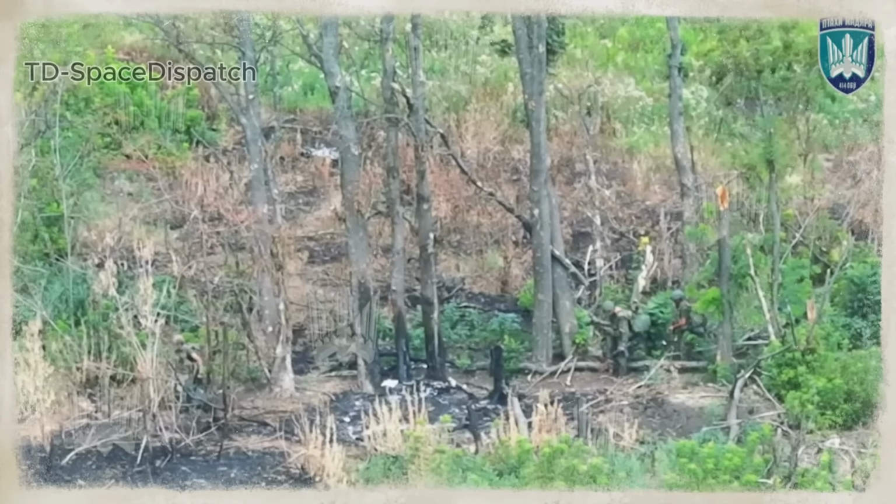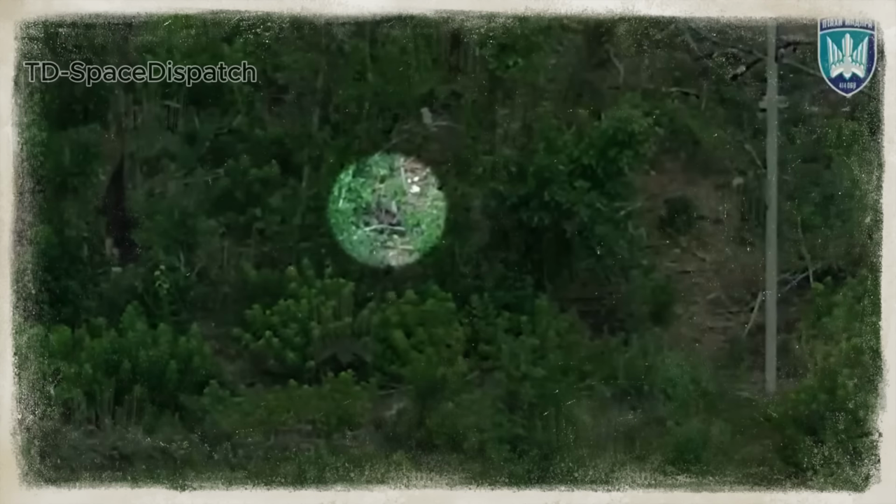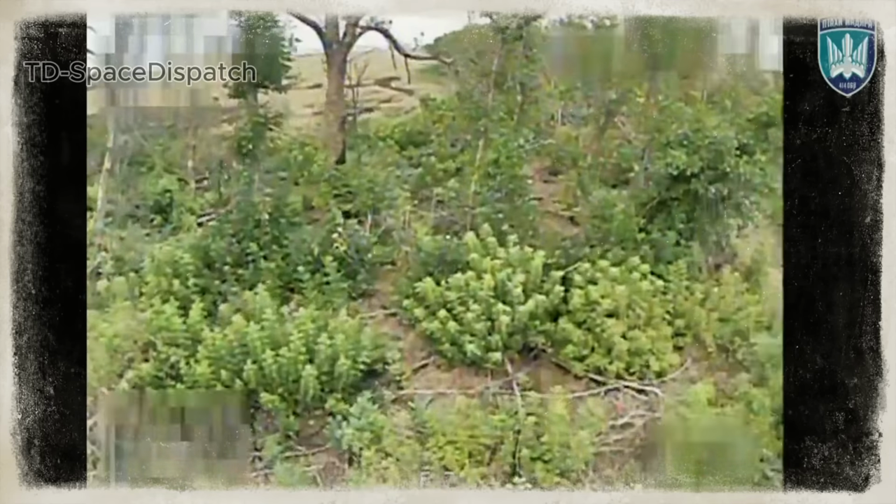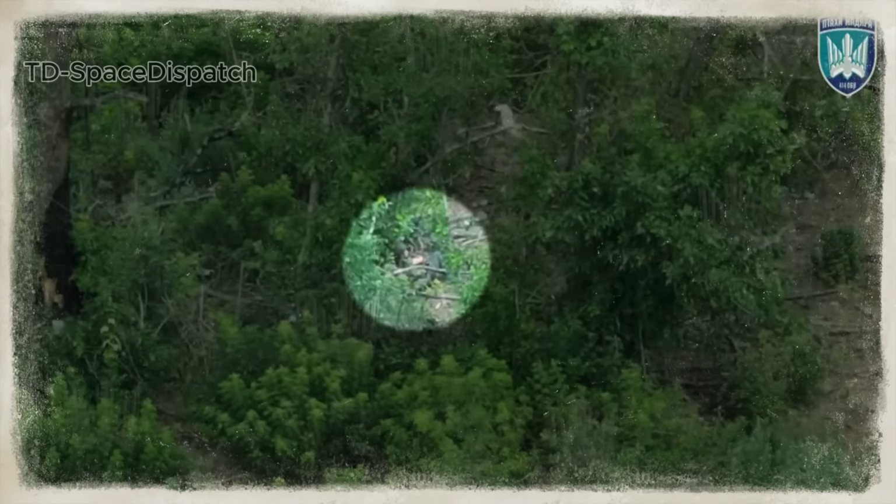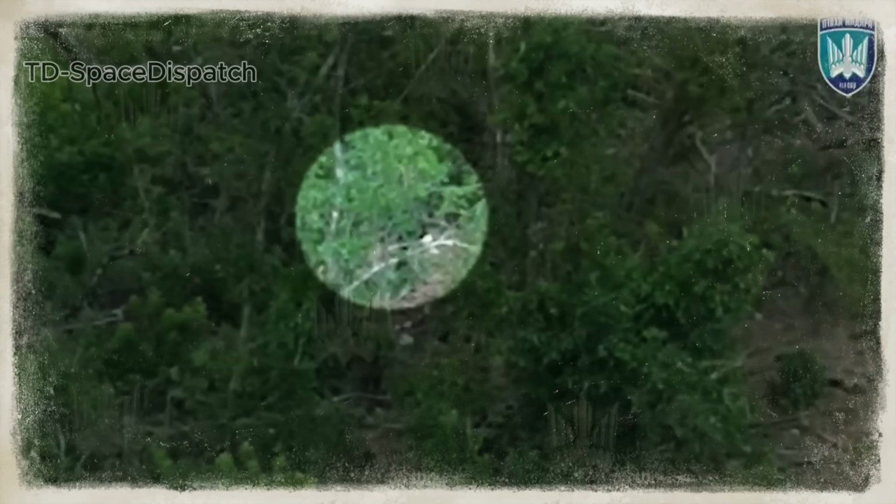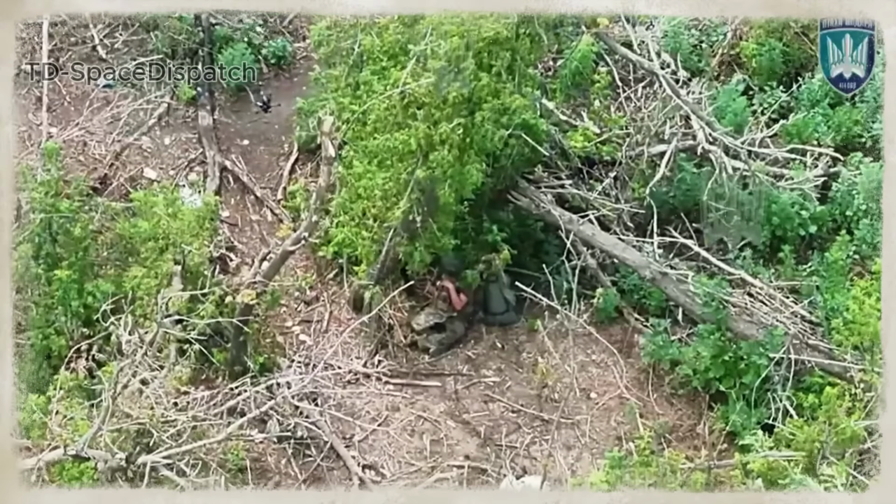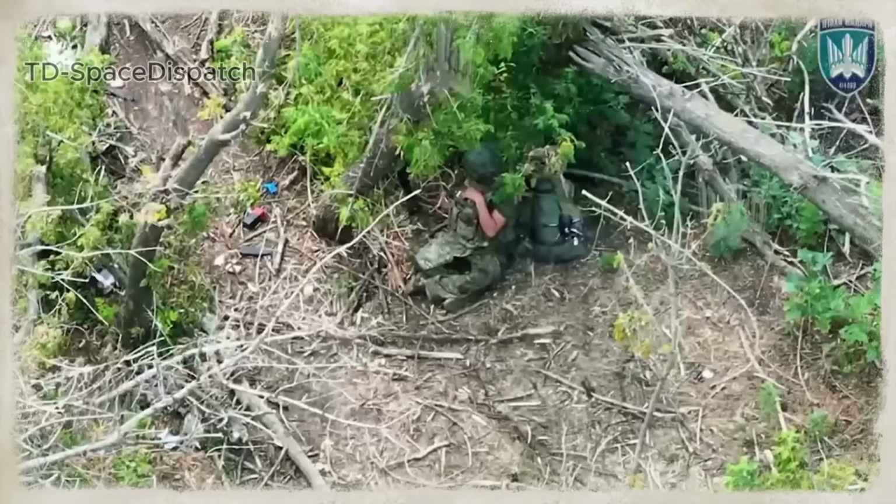In the forest near Donetsk, 3 Russian soldiers scattered to rest. The first man sat beneath a tree, phone in hand, unaware he'd already been marked. The drone descended fast and struck. Nearby, another soldier had just crouched down. A second drone curved through the trees and hit without a sound.